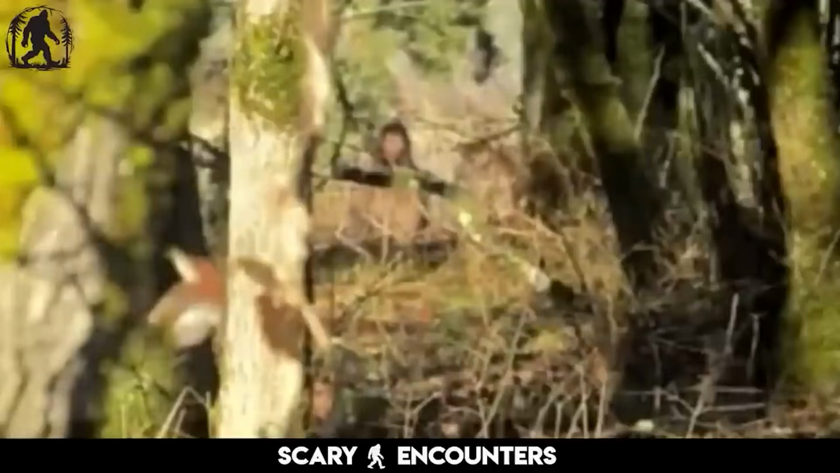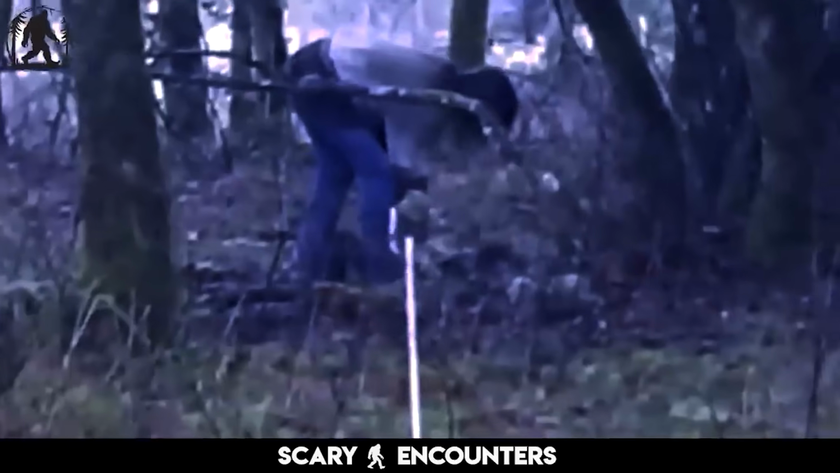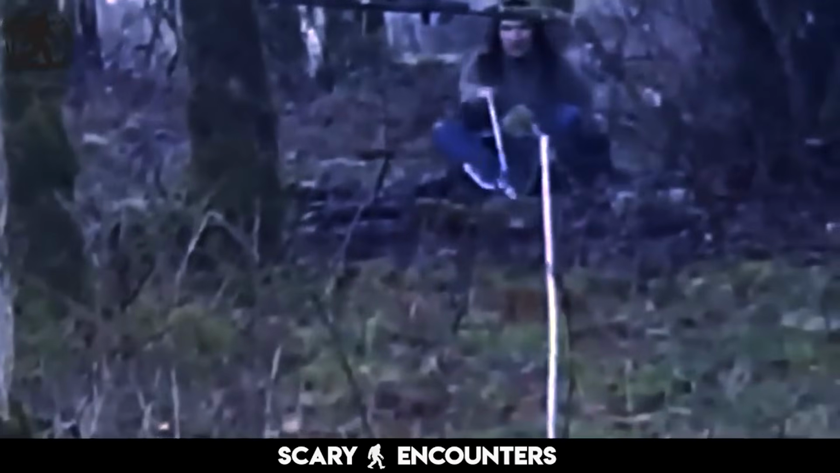One of the biggest debates surrounding the footage is whether the figure in the thermal video is a Sasquatch or something more mundane, like a cow. Some skeptics argue that a cow wouldn't just walk casually across the screen if a Sasquatch were nearby. However, others point out that the cow in the footage also walks directly in front of Ben and John without any hesitation, suggesting it is familiar with both the humans and whatever else might be in the area.